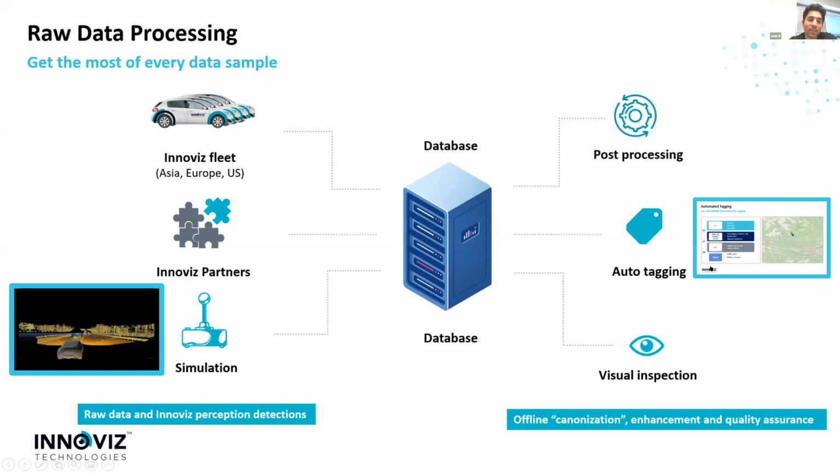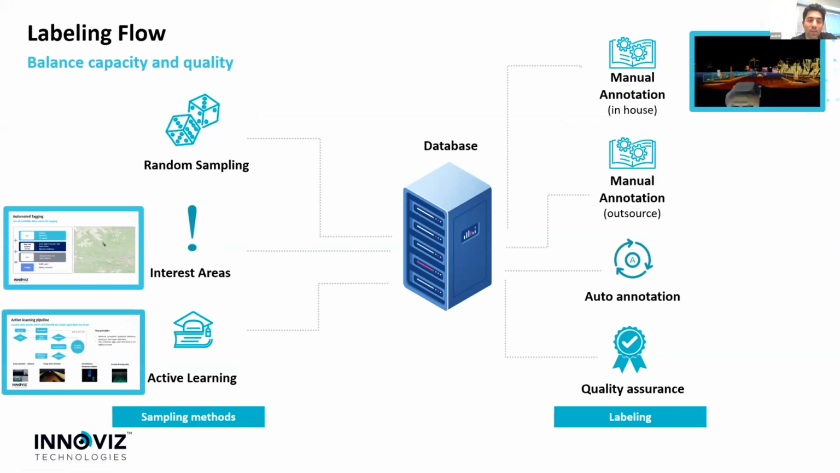Errors and bad data, which is being collected in these early stages, is really affecting greatly throughout the pipeline until it's been detected as faulty sample. This is why here visual inspection and QA are really important.